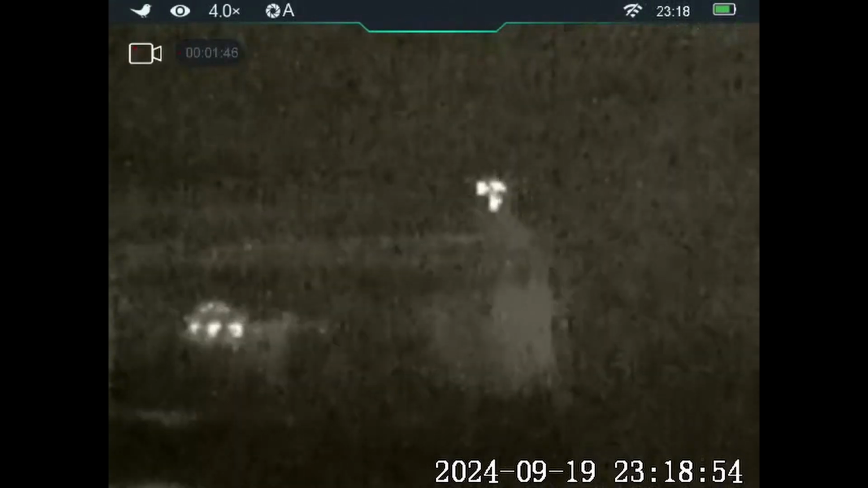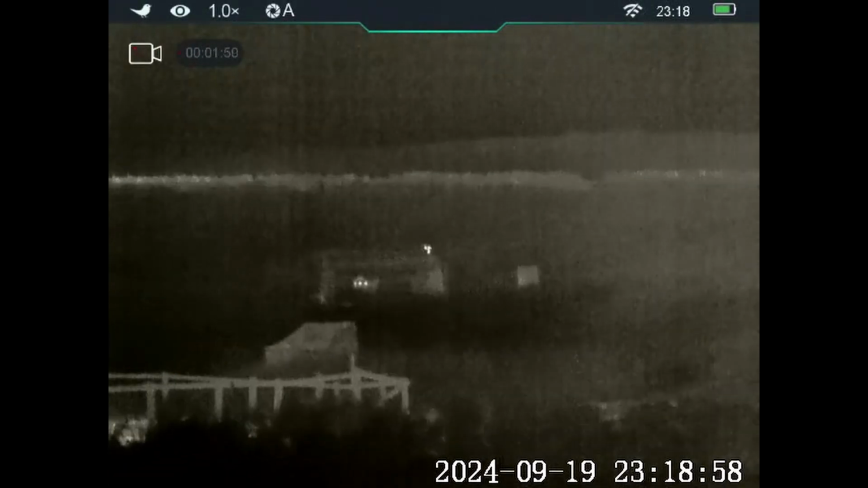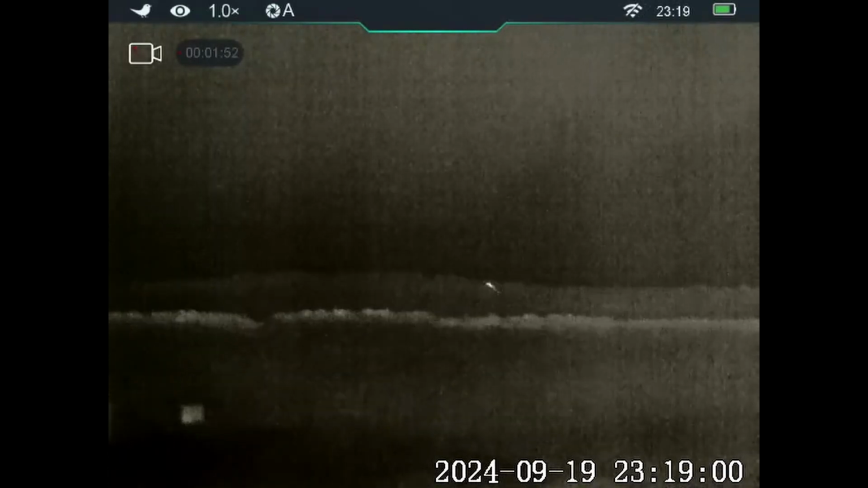I've just zoomed in so we can get a better look at it. And there at the back to the right is that fox, so it must have been up there chasing them partridge. Right, well, we hung around for ages and the fox never turned up, and the conditions have become horrendous. We can't see much at all now because the fog's come right in, so we're going to call it a night.